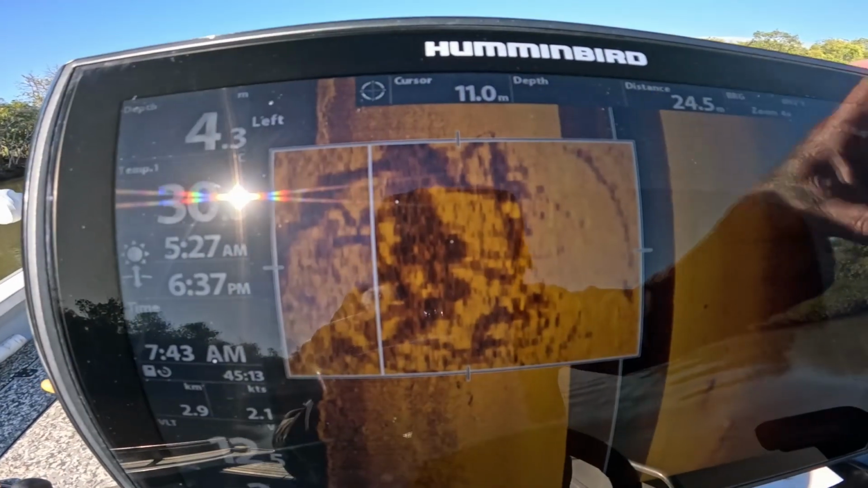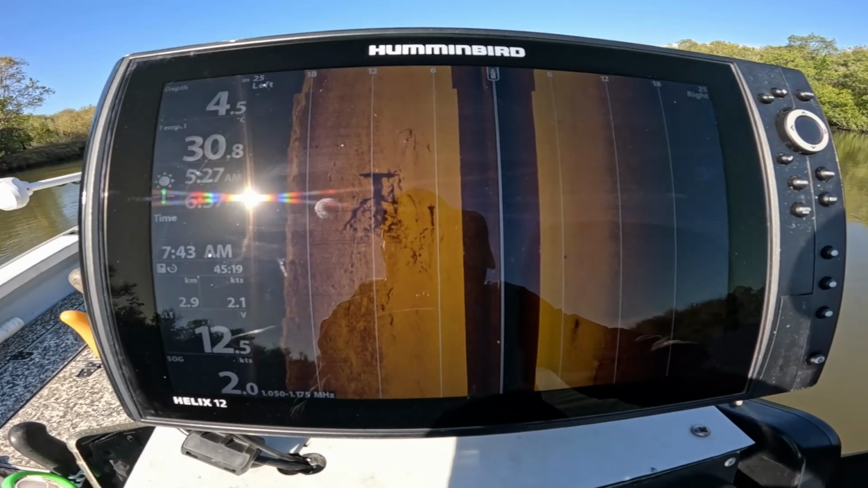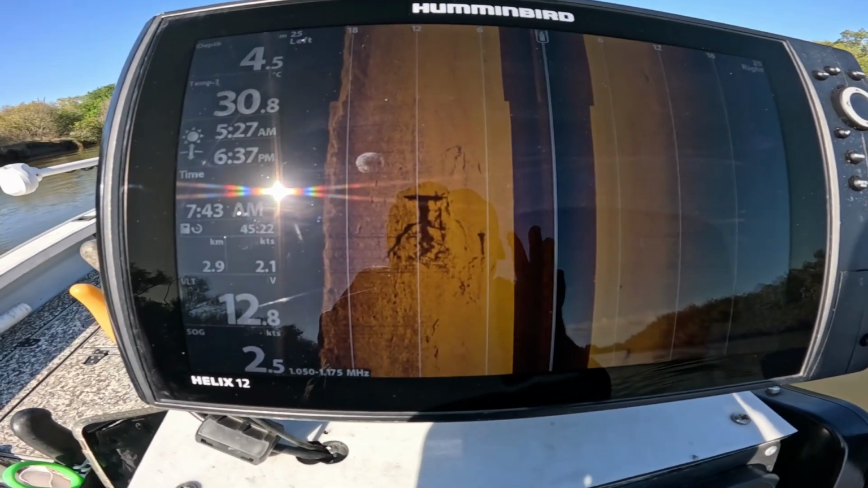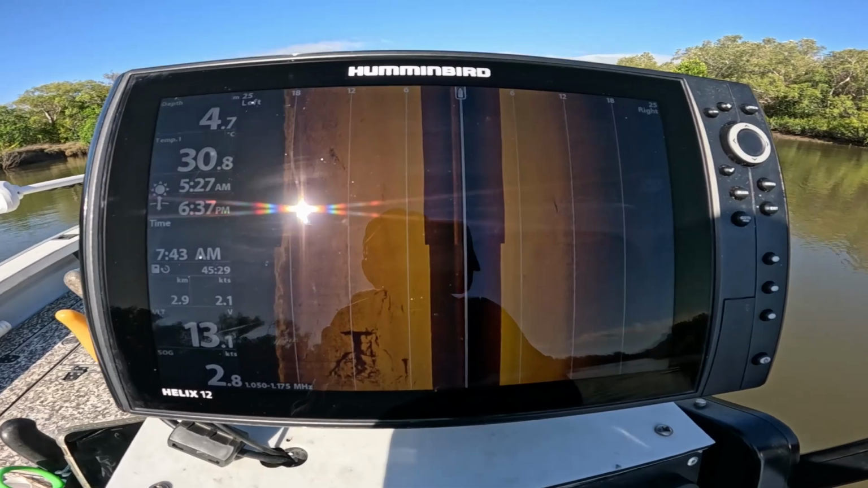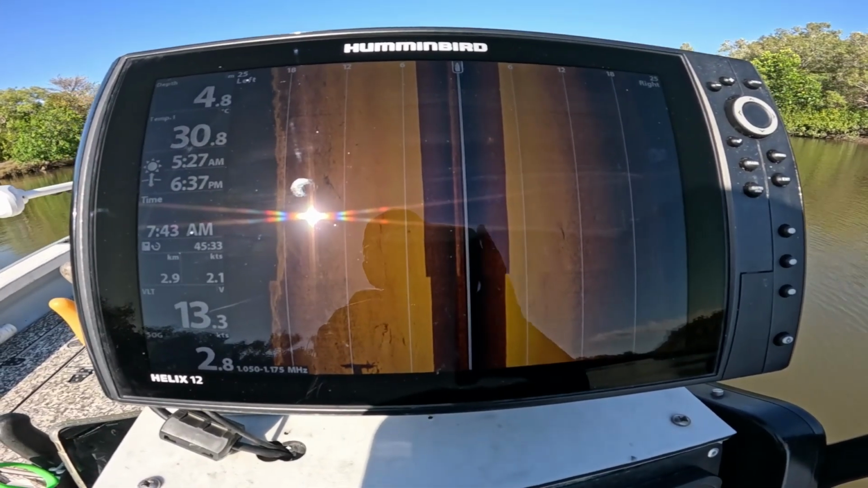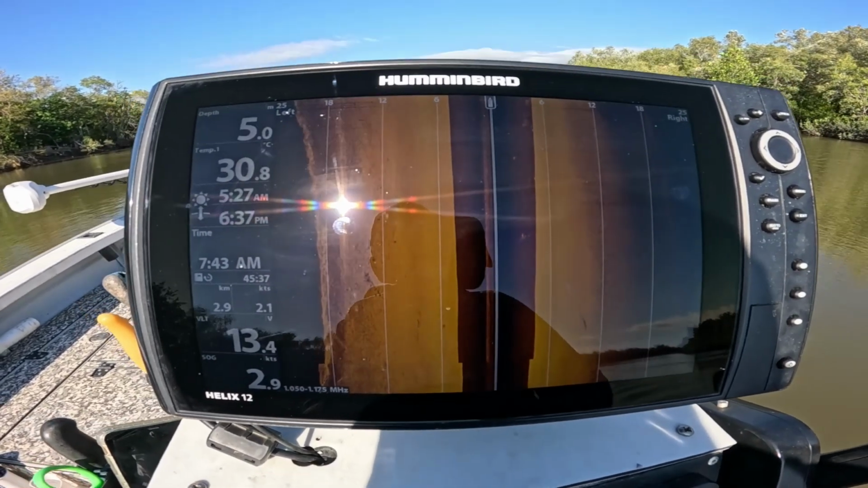There's nothing home, but doesn't mean there won't be later. You'll notice that I stop the boat when I'm looking at something. So I'll drop the boat into neutral, have a look at the structure I'm looking at, right? And then if I'm satisfied with what I'm looking at, I'll move on or adjust accordingly.